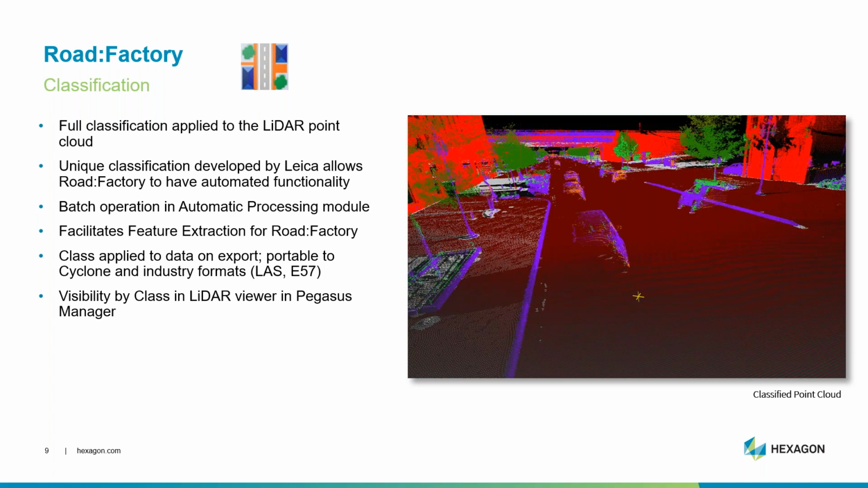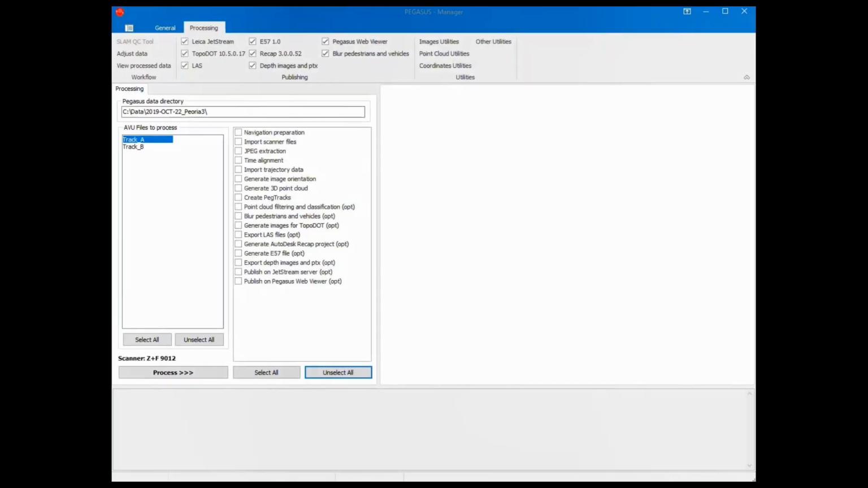Classification does run as a batch process in the automatic processing module of Pegasus Manager. And classification can be applied to the point cloud, and it does port downstream and export to Cyclone, LAS, E57, etc. All classification segments can be individually reviewed as layers in Pegasus Manager. So let's take a look at a video that demonstrates this.